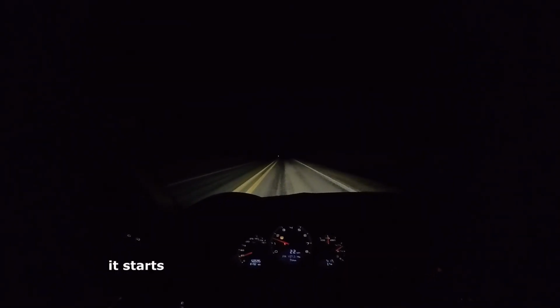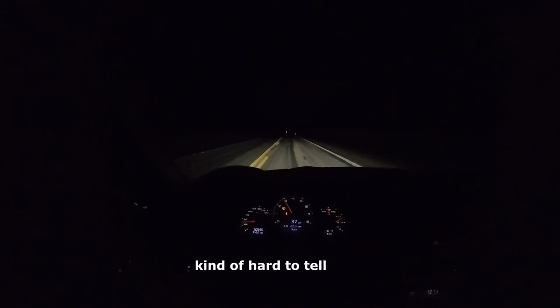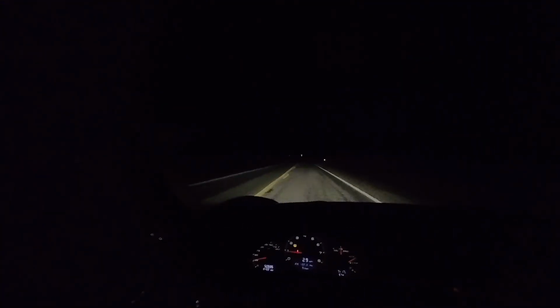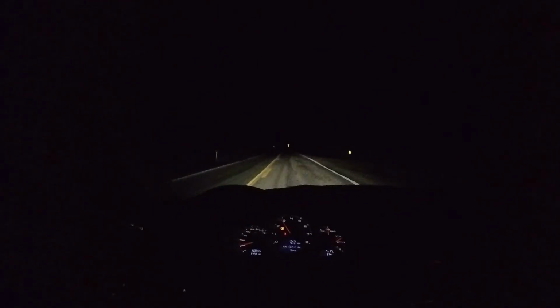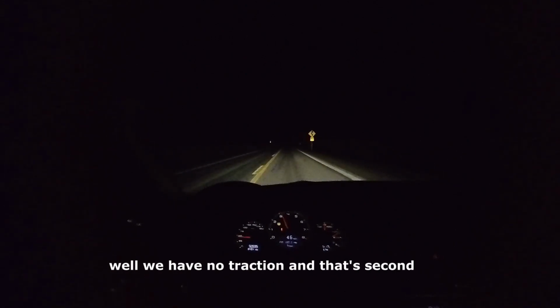On the dyno, it starts making boost somewhere around 2,000. Kind of hard to tell. Yeah, it's already pulling good. I'm in third gear. Whoops. Okay. Well, we have no traction, and that's second gear, and all it did is light the tires.